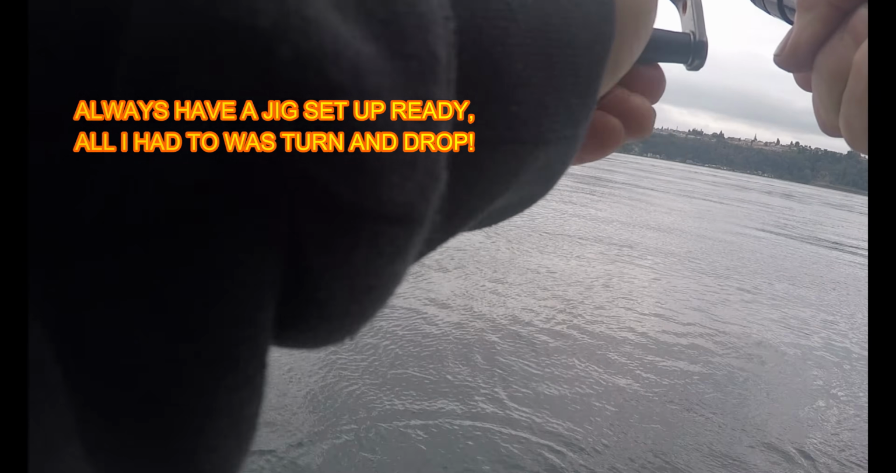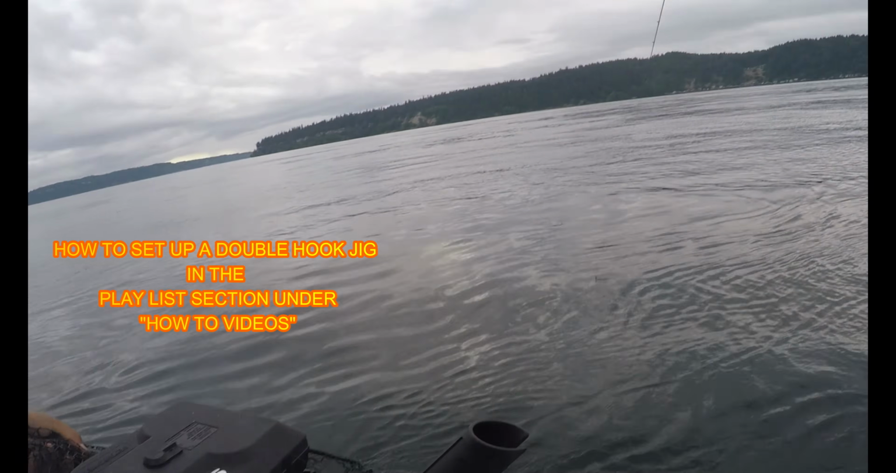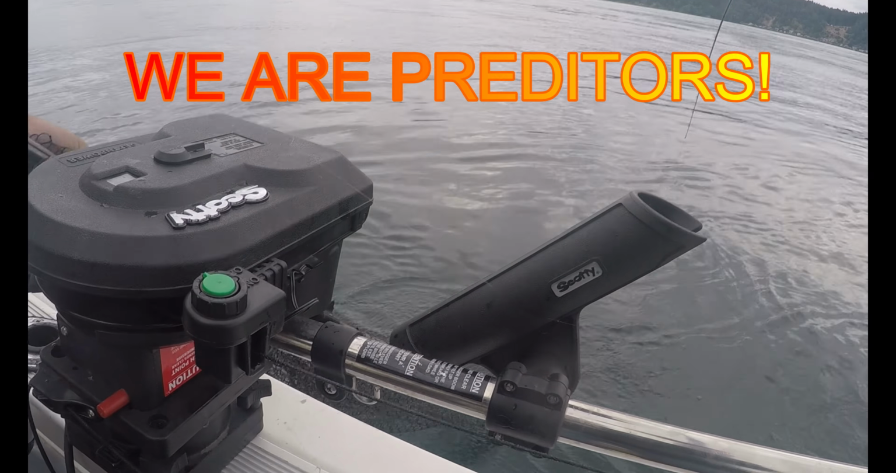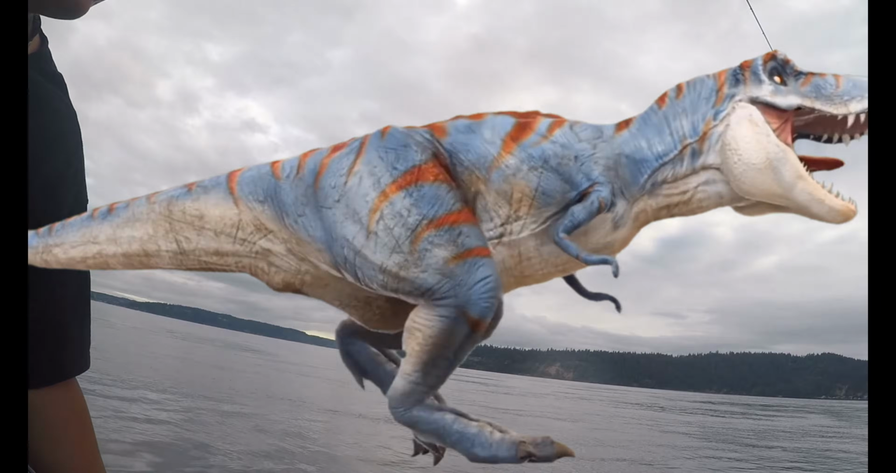The clicker broke on this rod. Oh yeah, it's got some stout. Look at that, it's got some good pull to it. Right on the drop, Devin. What do they tell you about hunting fish? See, this is how we hunt, brother. This is how we hunt.